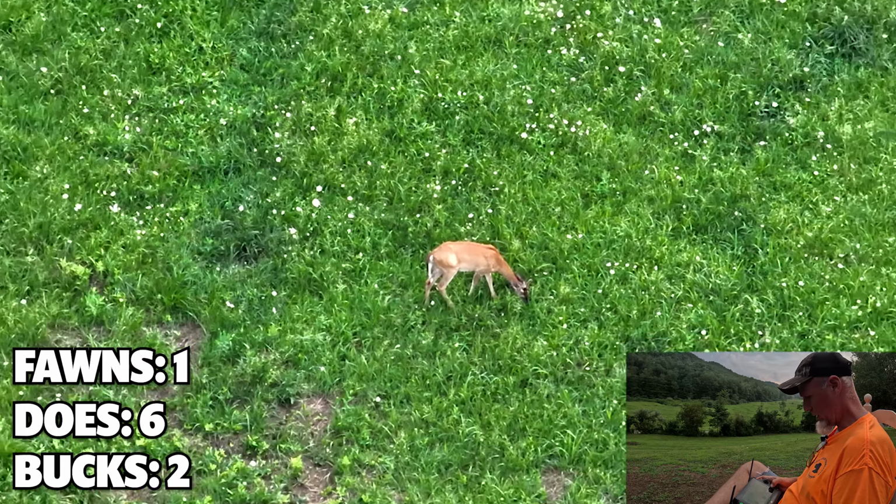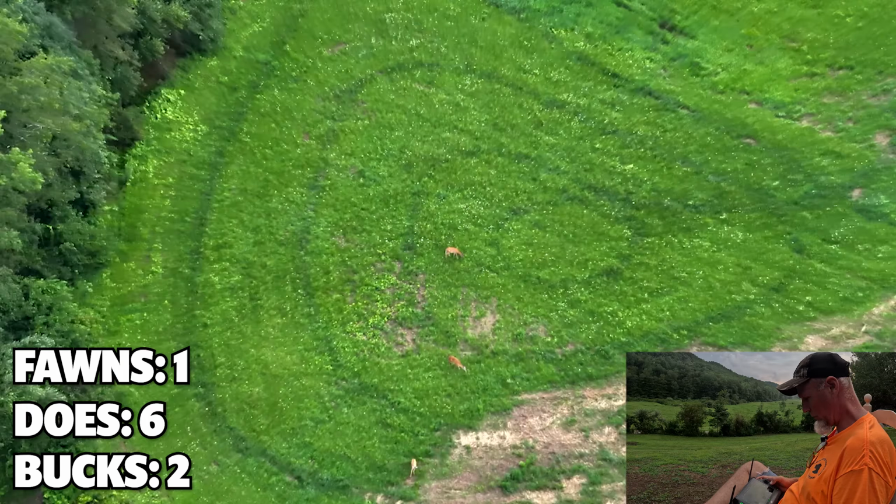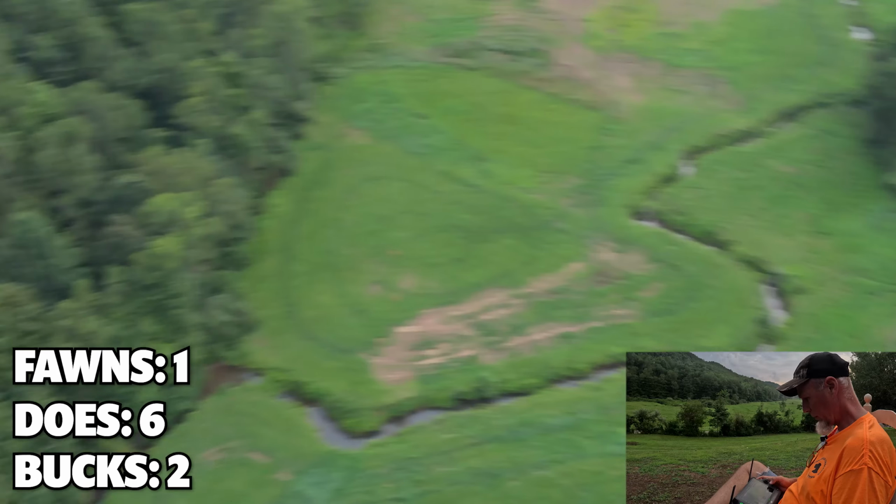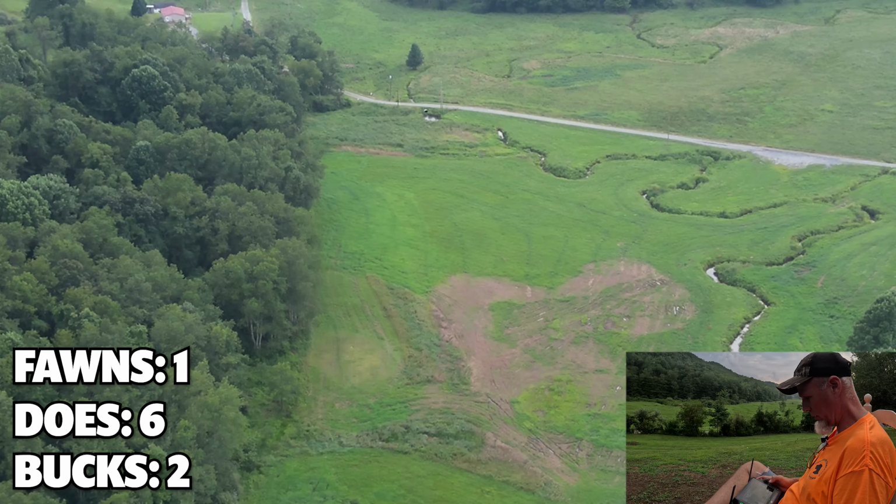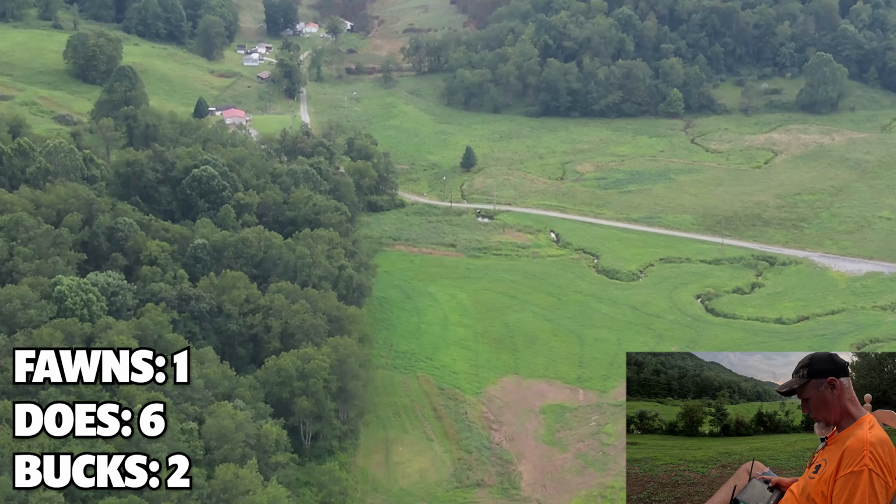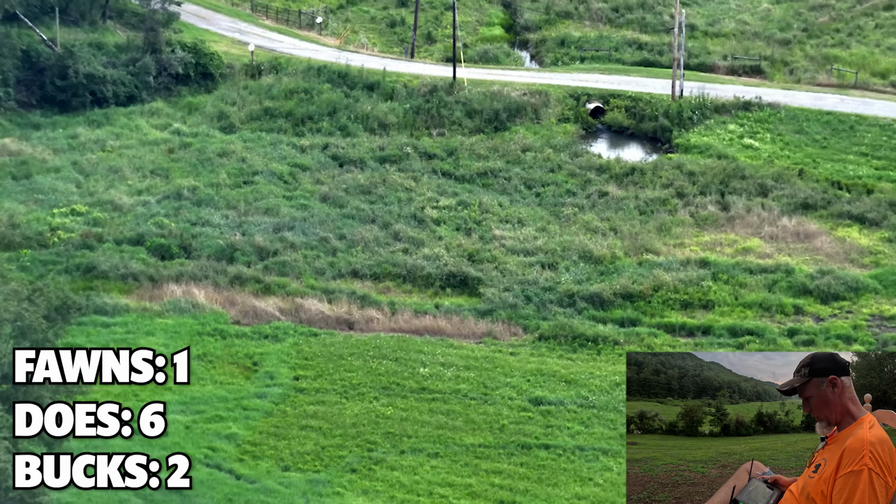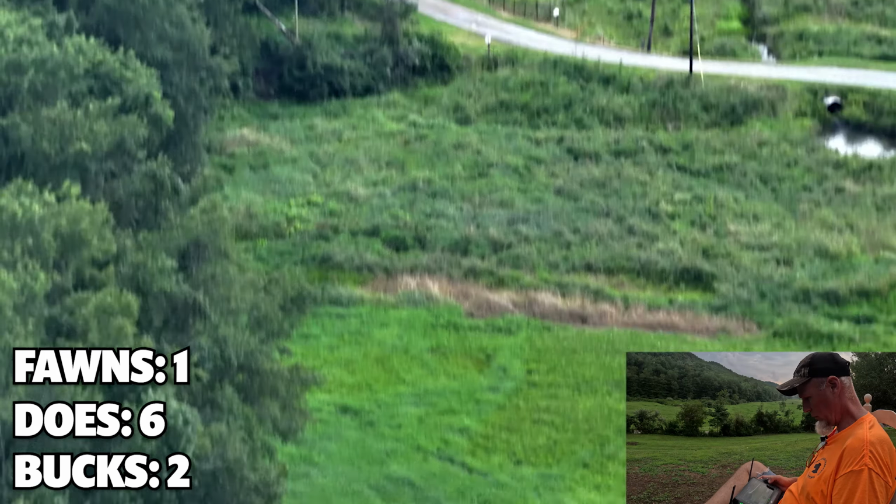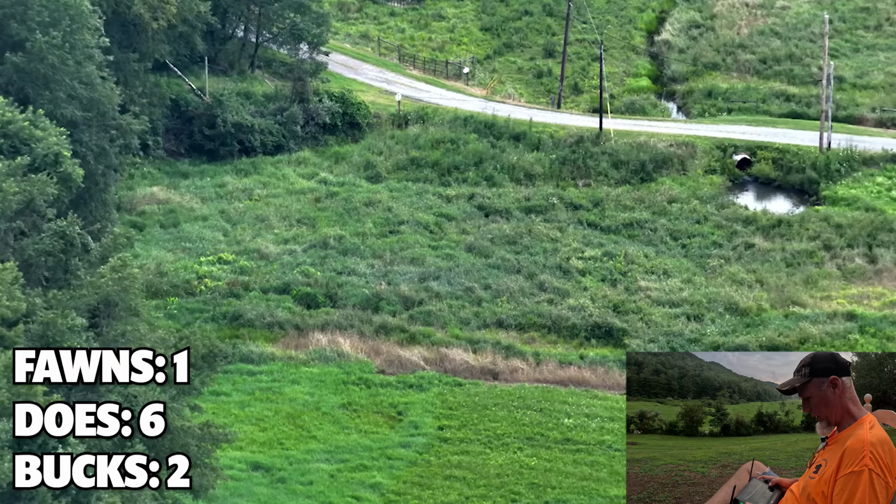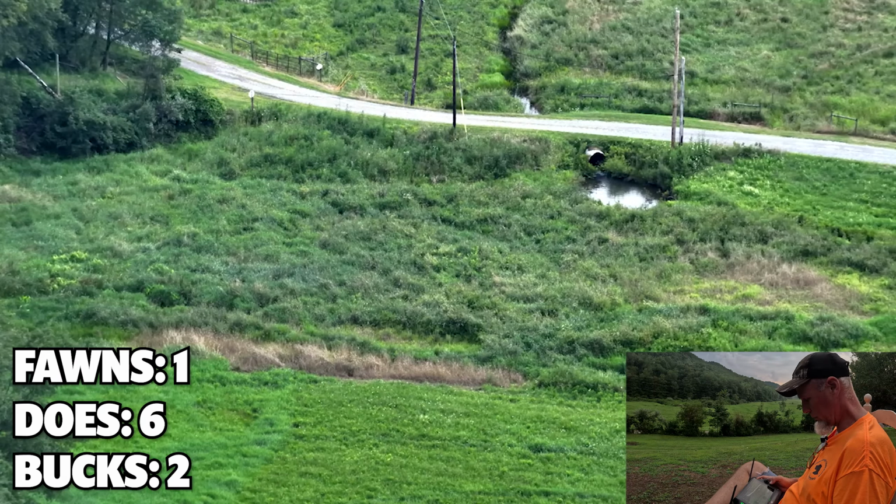Okay, let's go hit another portion of the field. We might have to come back here when it gets just a little darker. Sometimes the bucks will come out up here in this brush in this corner and then work their way in the field. That doesn't look like it's very tall from the drone, but it's over a deer's head. So let's go look at another spot.